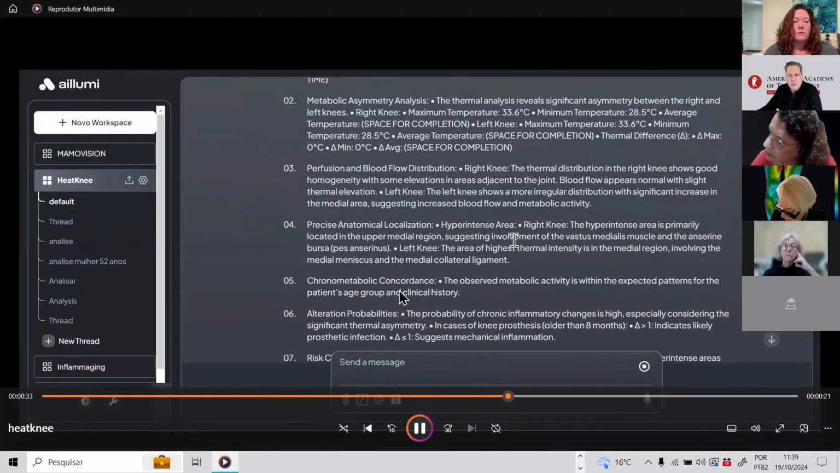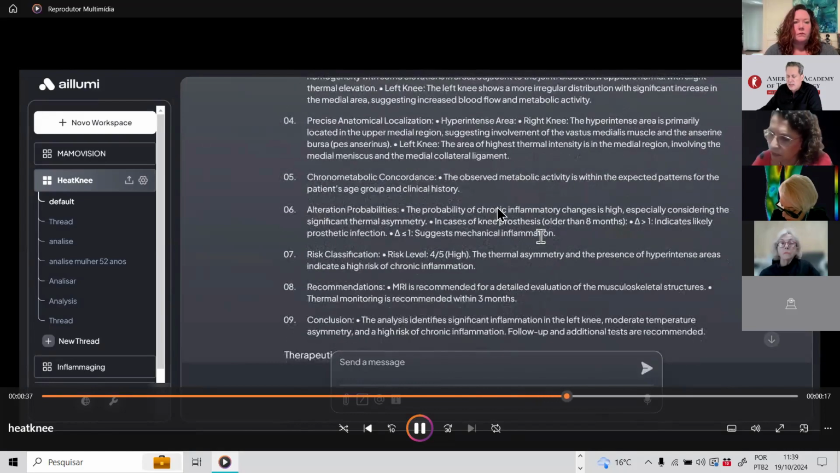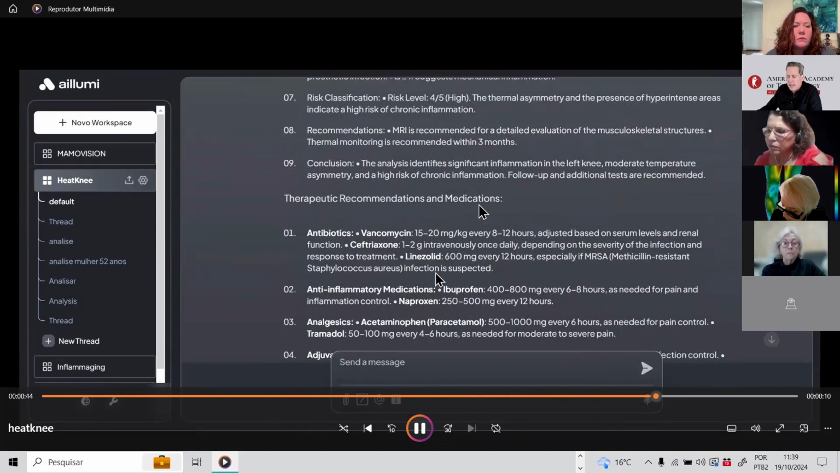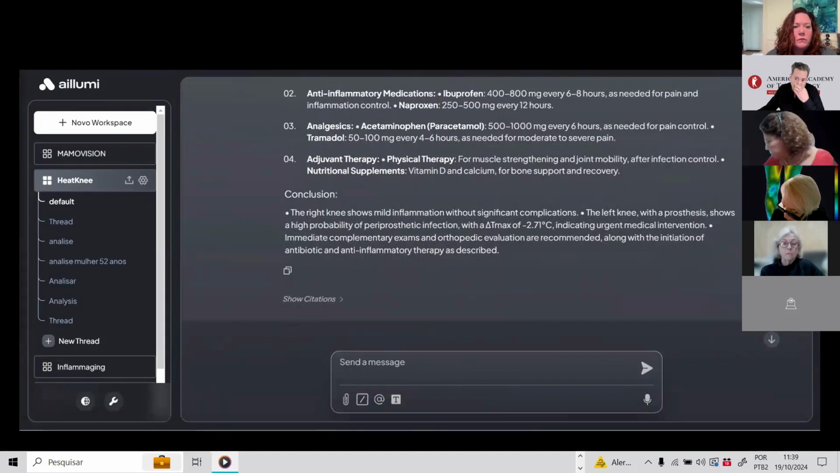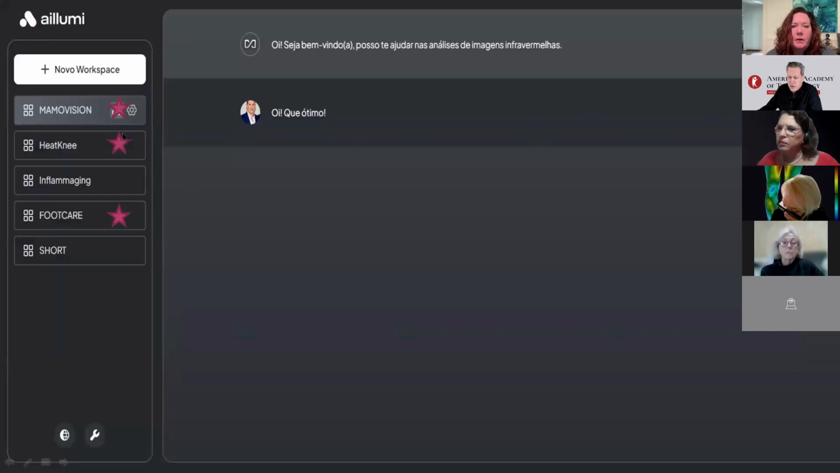But you must be sure to review to see if it's okay, if you want to give more information on that. It's possible to have therapeutic recommendations if you want, like medications. Sure, you must confirm it's not to be used alone, but must be reviewed with a doctor. So anti-inflammatory, antibiotics. And the last one, the breast evaluation, totally automatically.